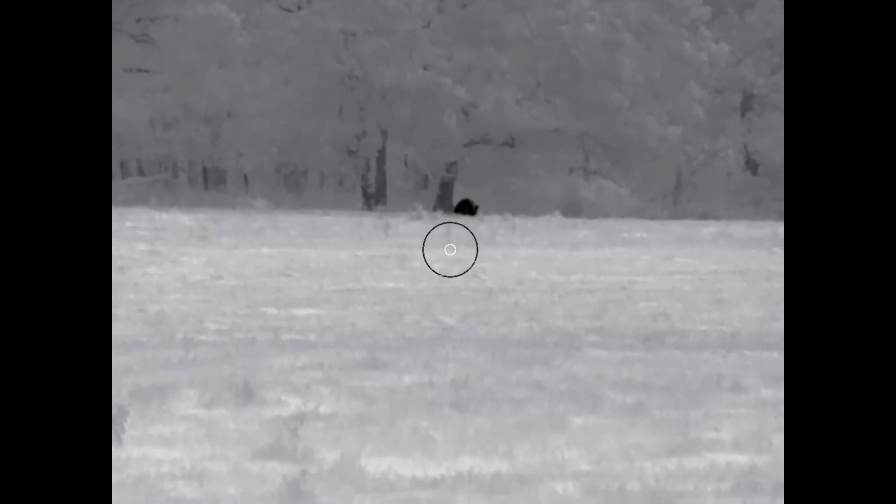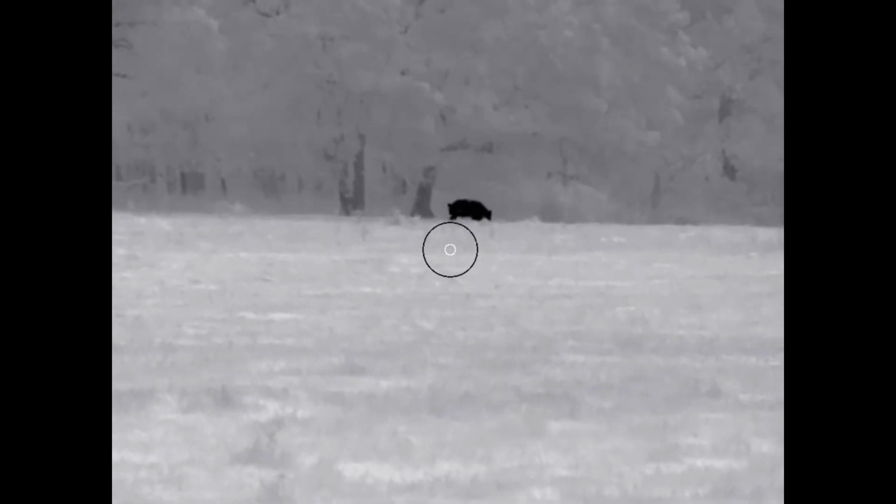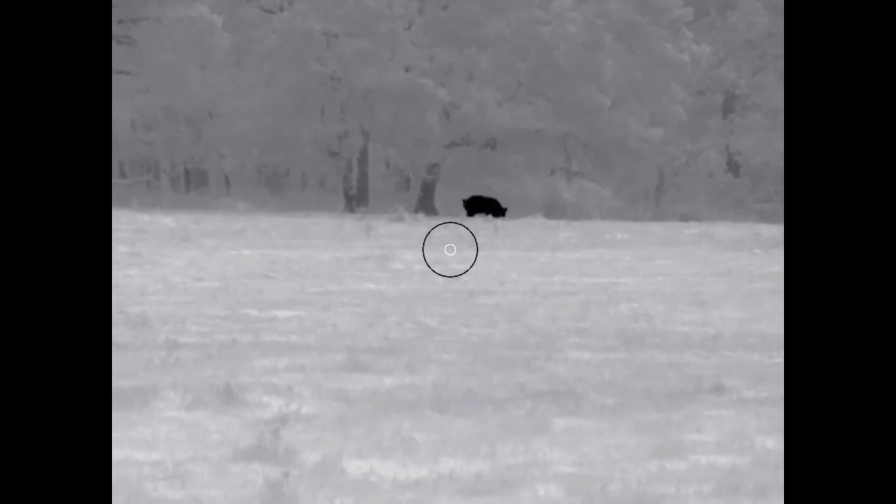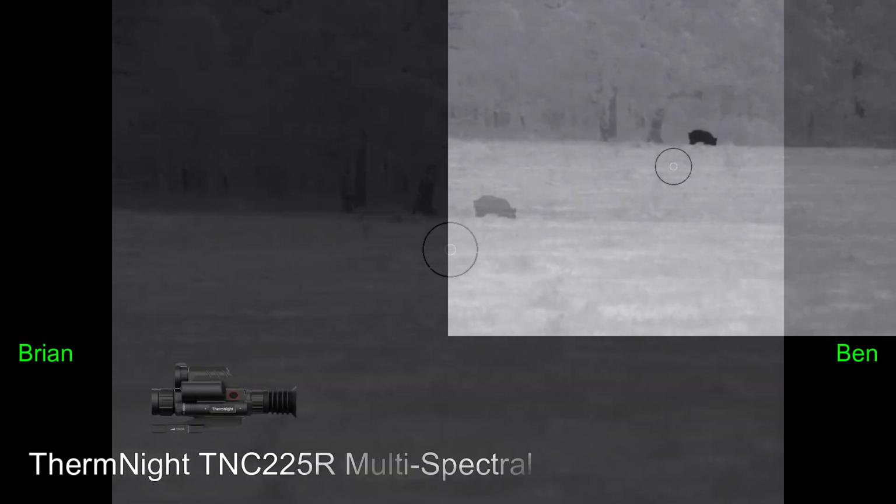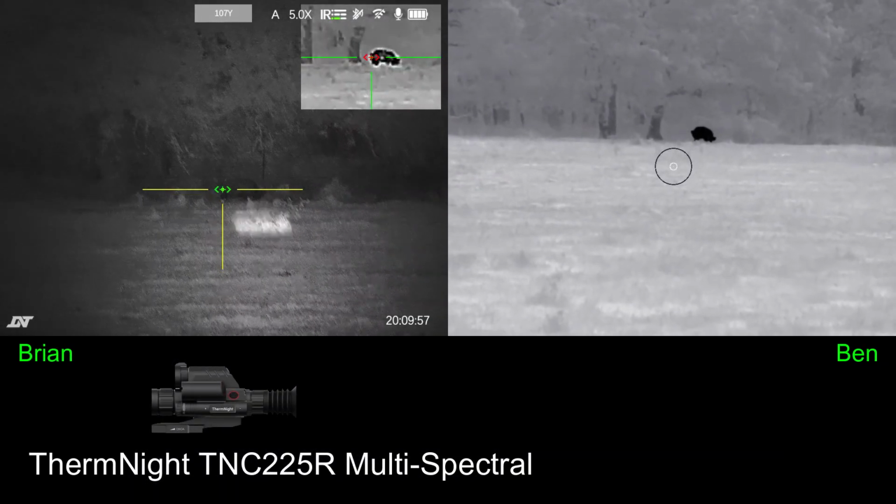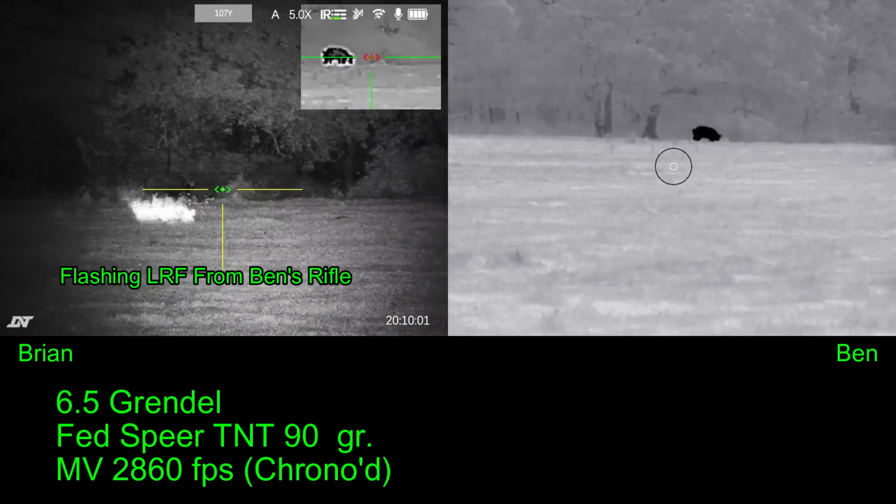Now I have to warn you, the night before the hunt I was going through the DNT Optics ThermNight scope, looking at some of the features that it had to offer, and it inadvertently changed some of the settings on the recordings, and so all my recordings are going to be very short. This will get fixed in the next video, and I'll have a full explanation for it.